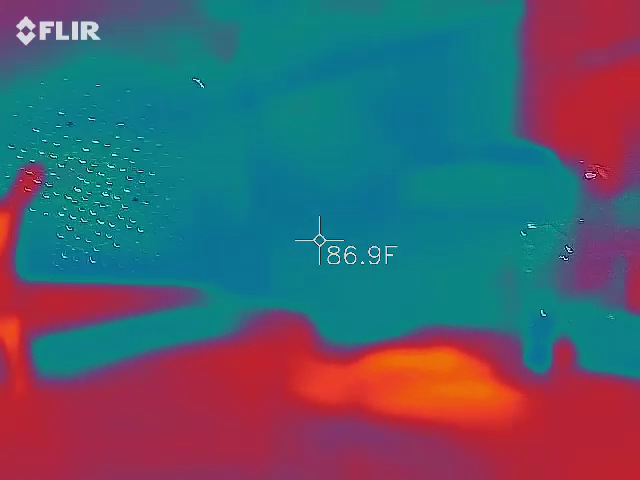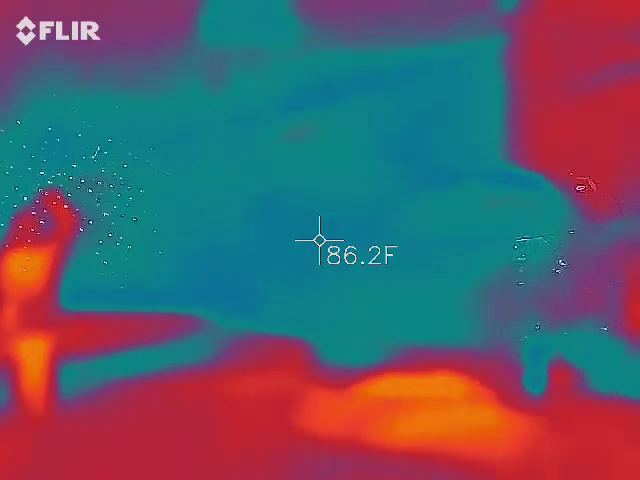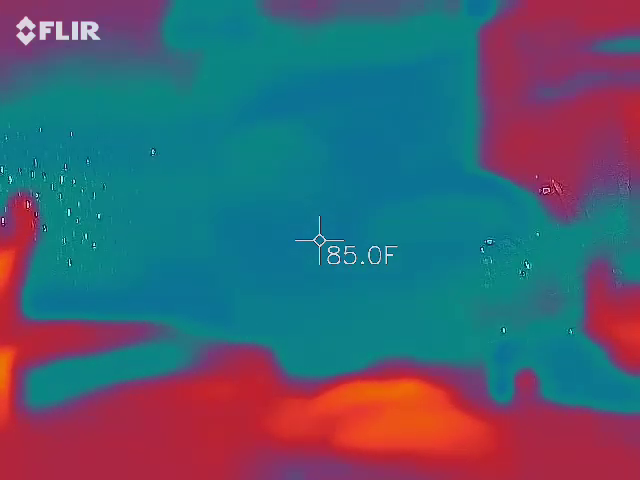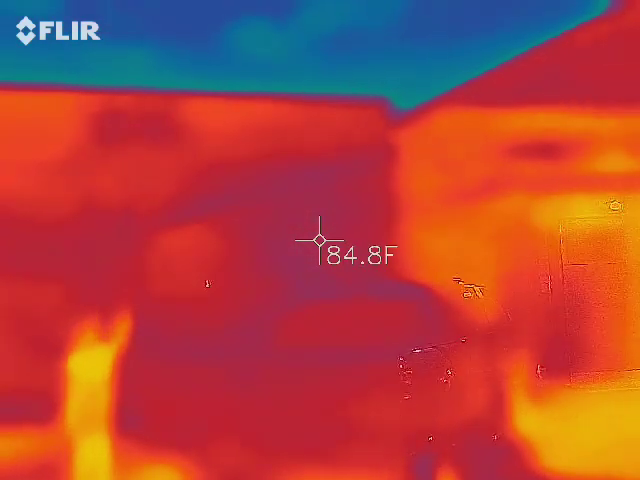Is that what I'm looking for? Well, it's kind of pulsing with different temperatures. Yeah, and it's just pulsing in general. So really, the activity we had was to the right of the pipe and tree. I'd be curious to see what you can get. Alex, move it to the right, get a little bit closer. Let's see what we got.